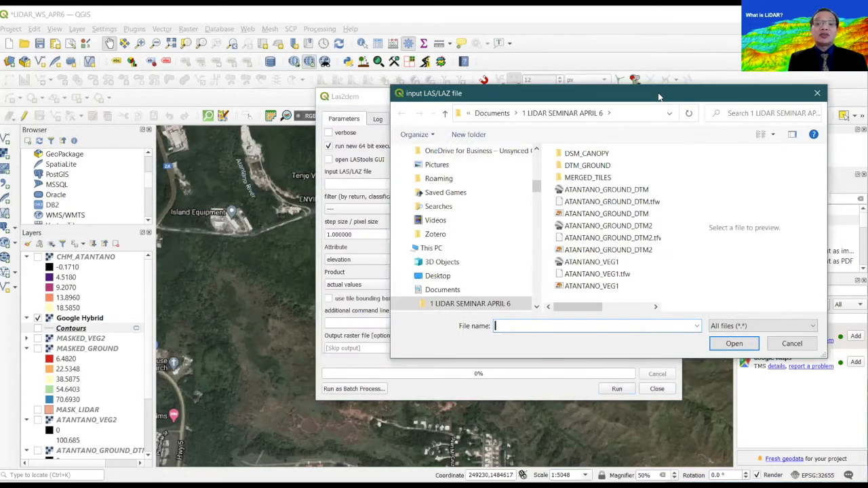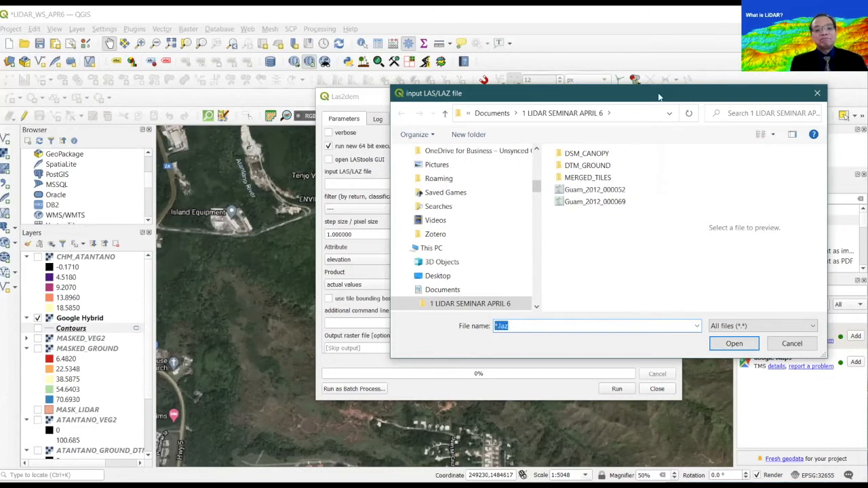those point clouds, which are usually in the format of filename.las or filename.laz. So the extensions of LiDAR data or point cloud data are usually .las or .laz. In this case, the Guam data that we have has the extension .laz, which is basically a compressed format of LiDAR cloud data, point cloud data.